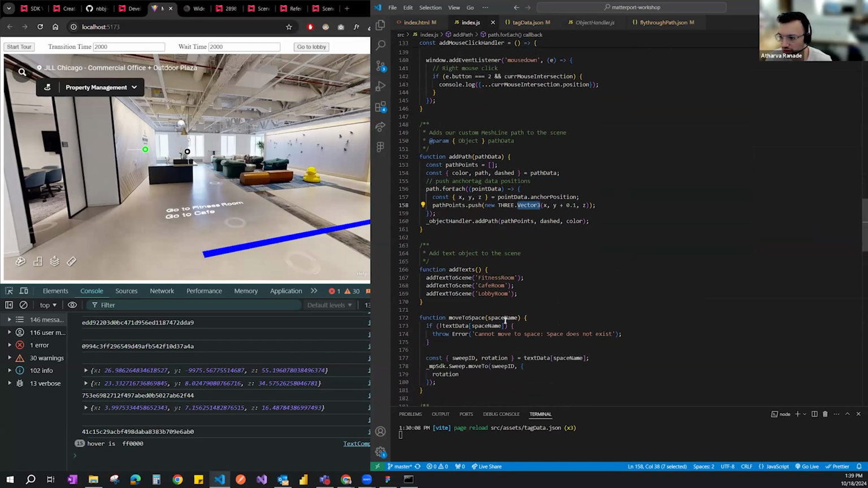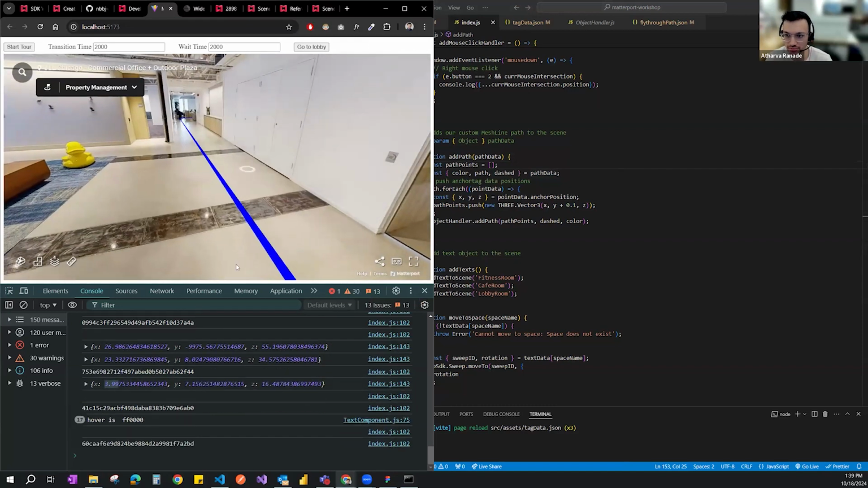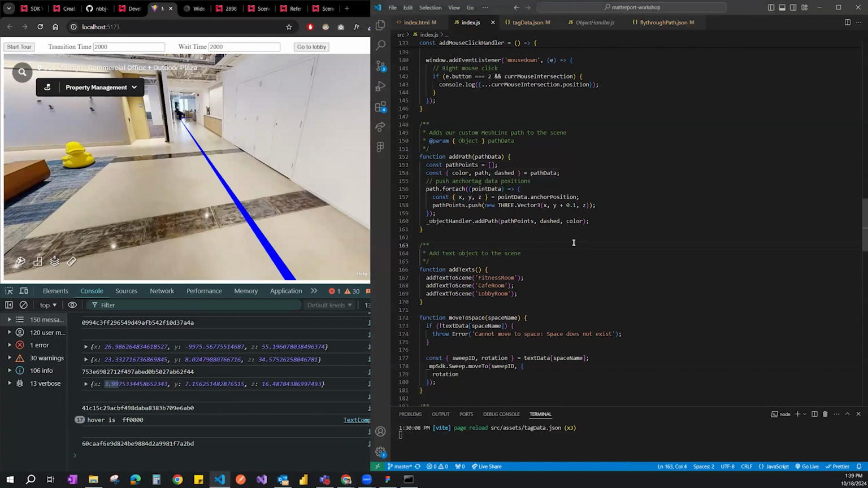So you will notice one thing is that in this, we are not really using the Matterport SDK specifically to add the object. We're just using the Matterport SDK to get information that will allow us to create the object in the scene.